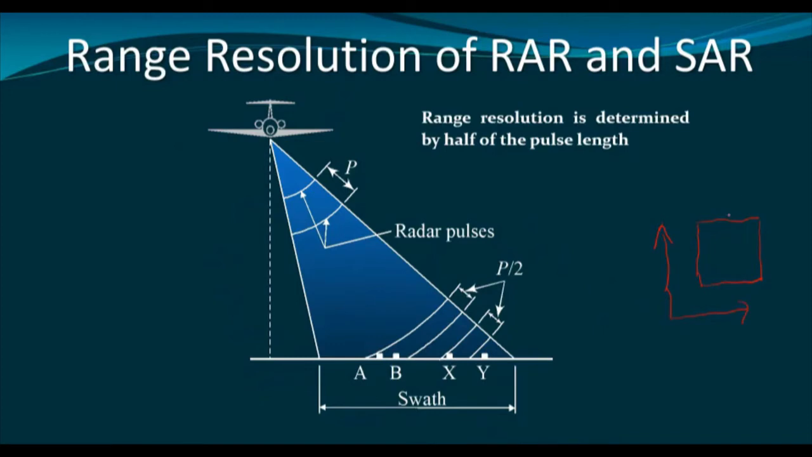The pixel size will be rectangular, not square as you have seen in optical remote sensing, because in optical remote sensing it focuses at a solid cone like circle.